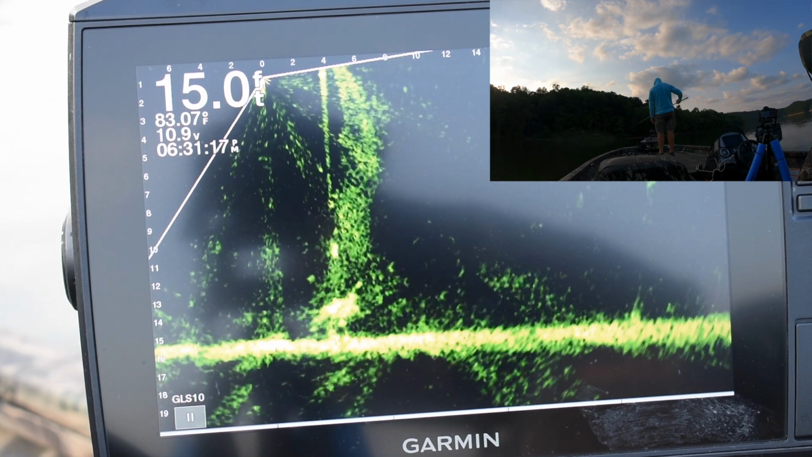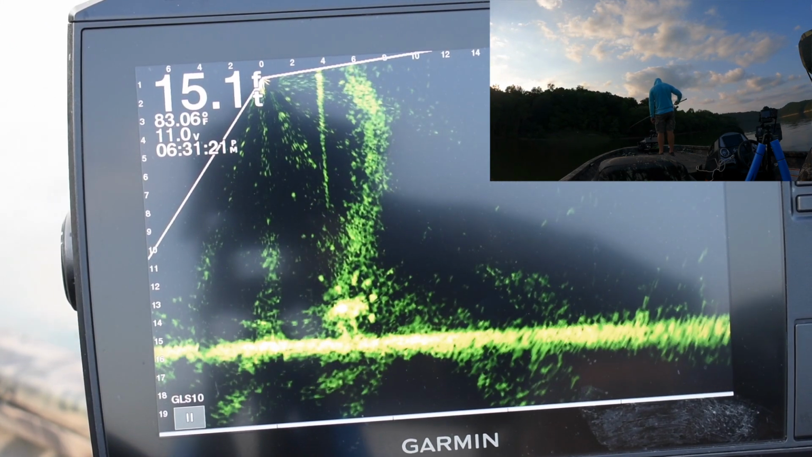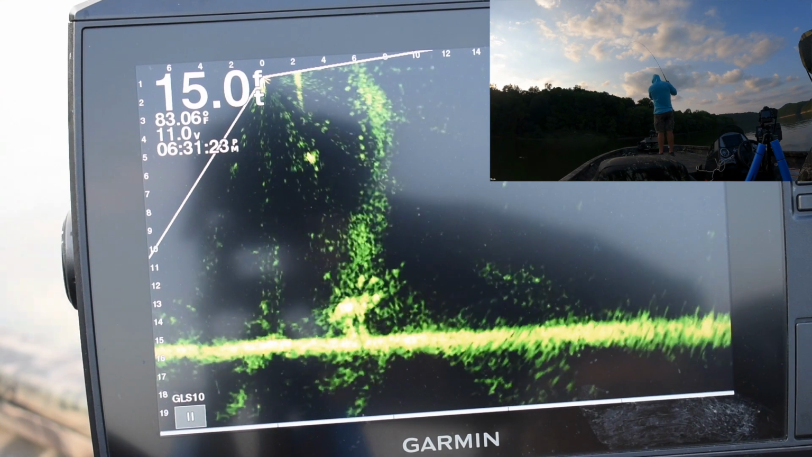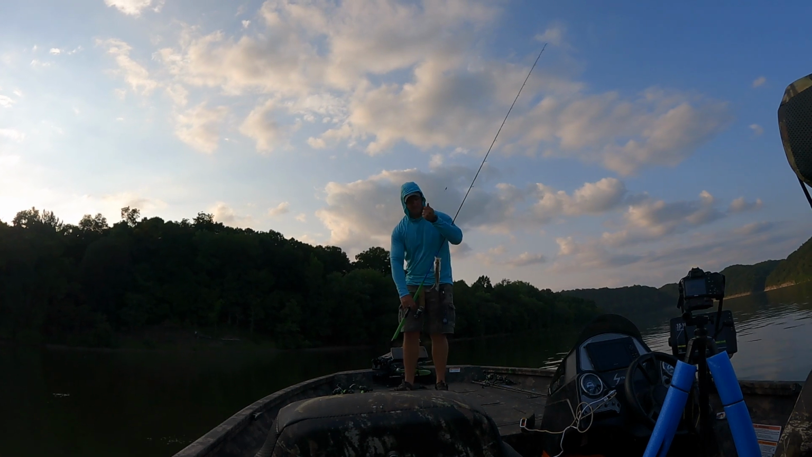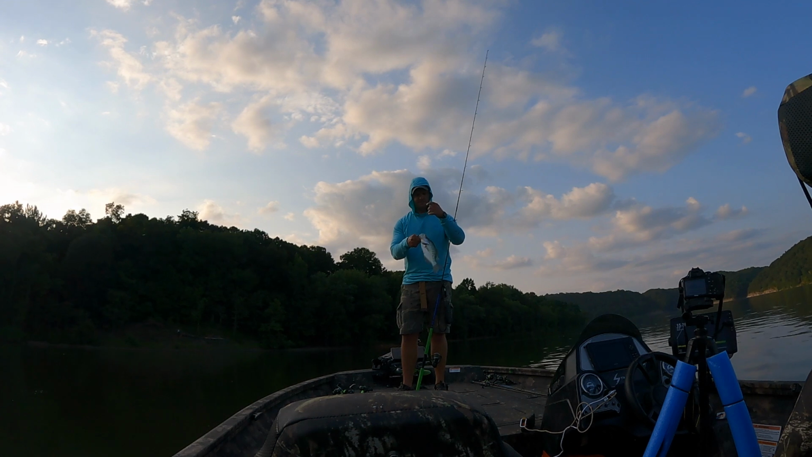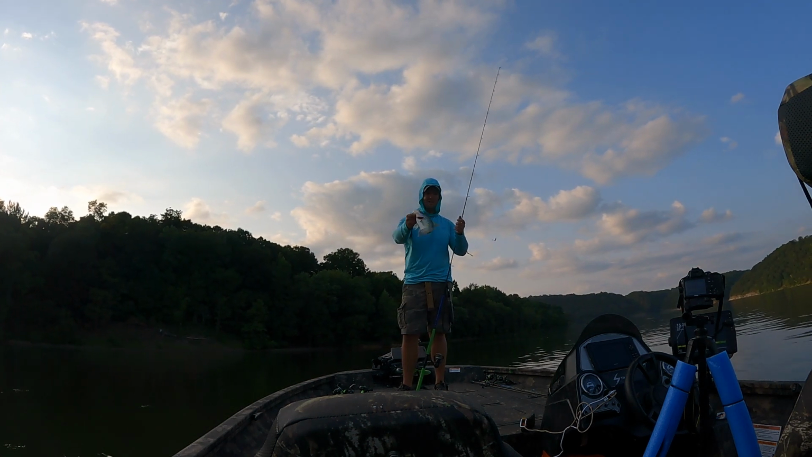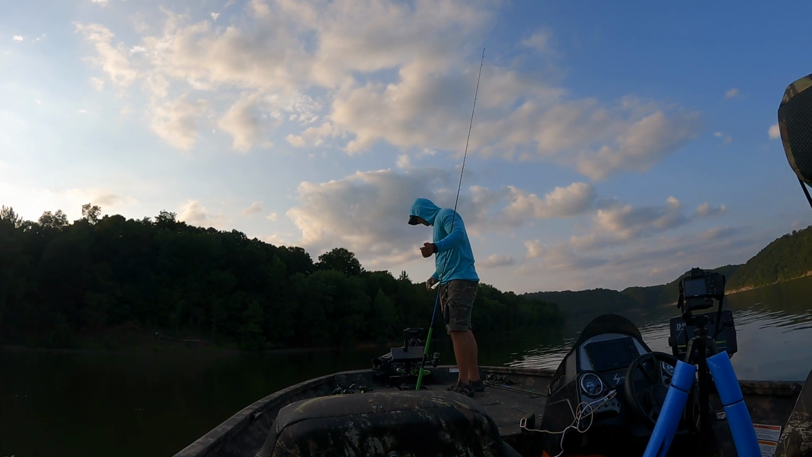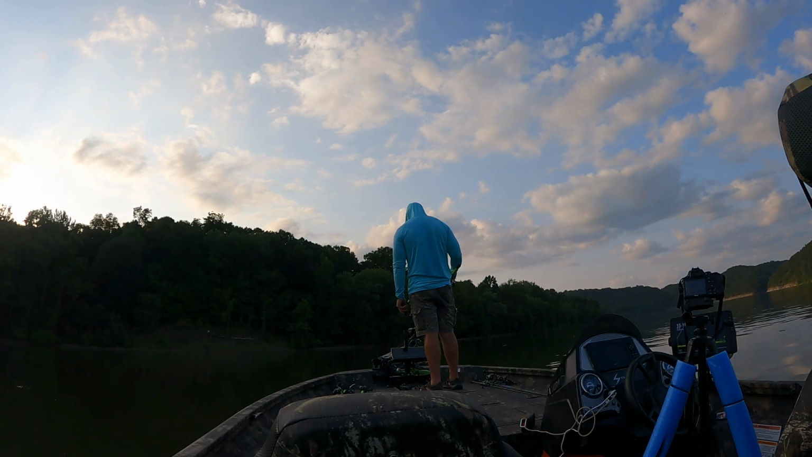And you can see here, I'm targeting really good fish off this spot, and got him right there. But there were two right before that, probably bigger than this fish, and they just didn't want to have much to do with it. That's how they get big. They don't bite everything. If they did, somebody would have already had them in a skillet.